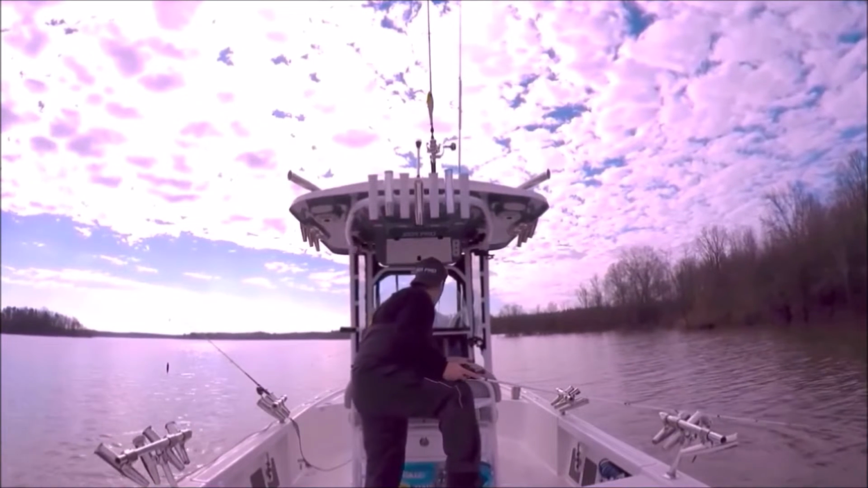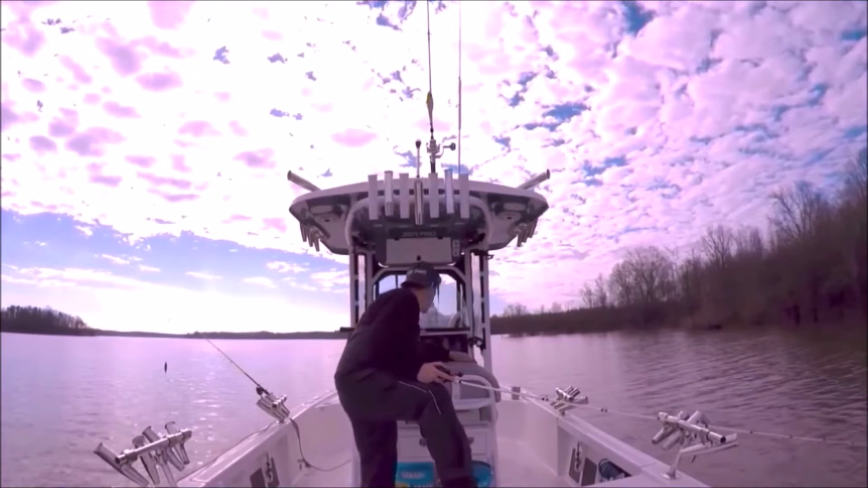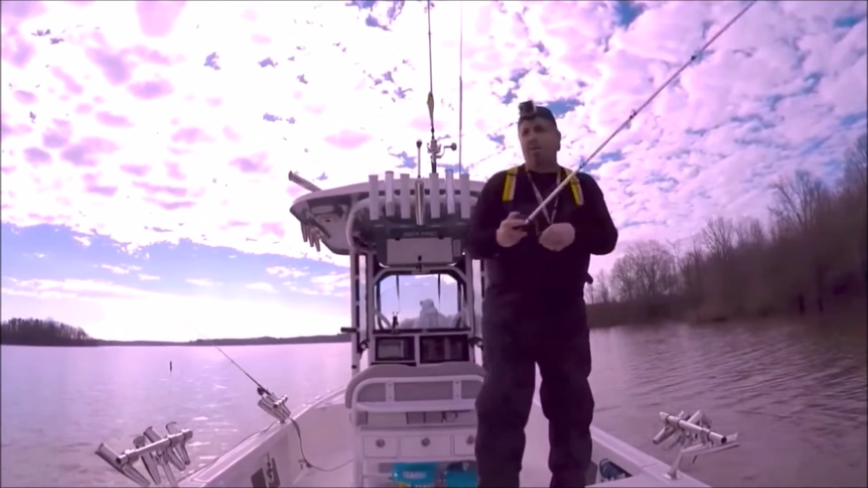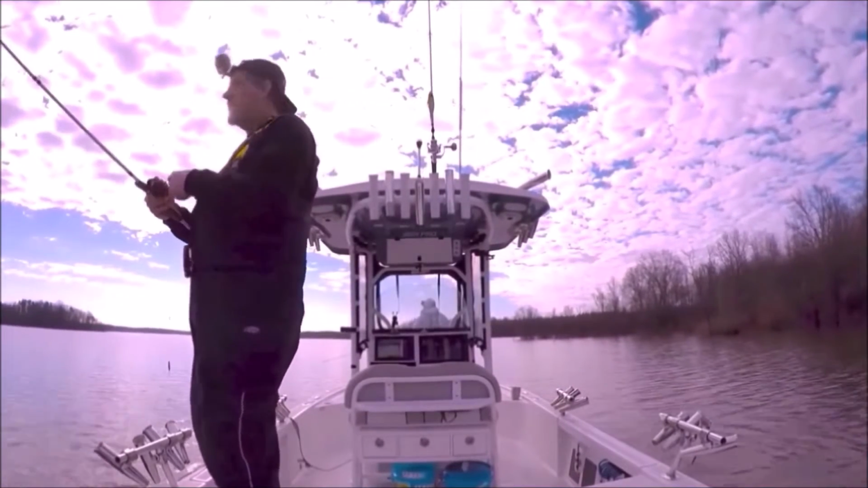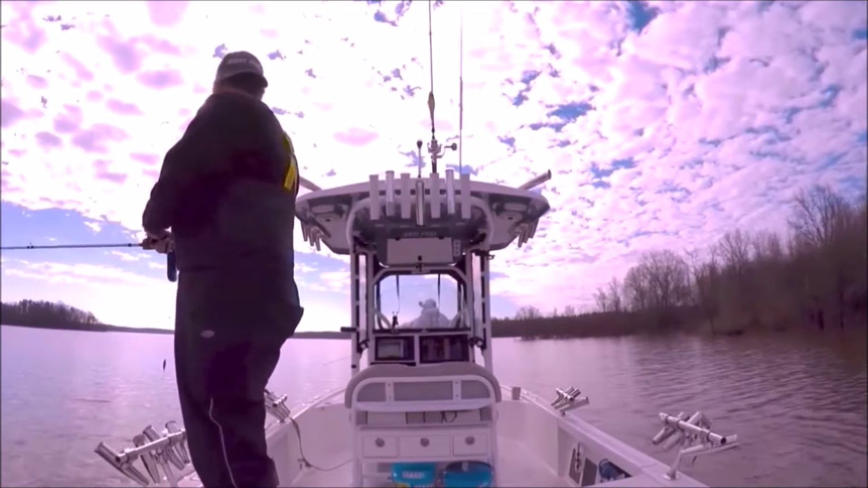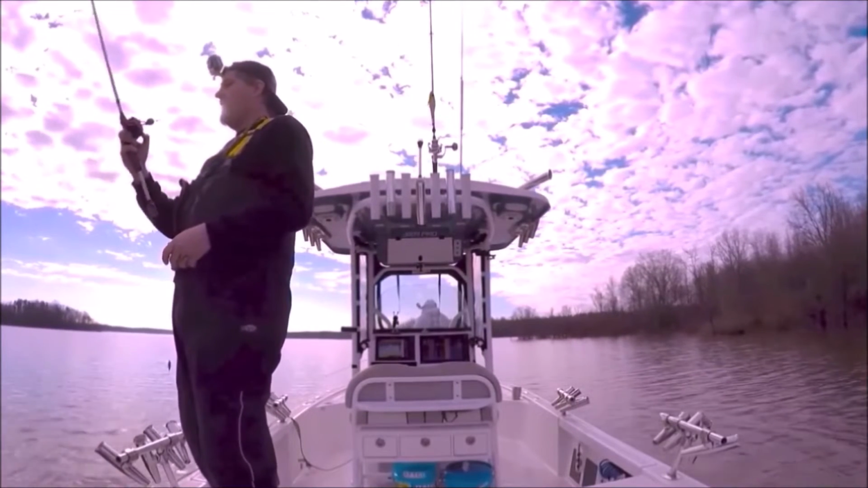So right now I'm looking at the screen. Normally we would be casting our baits up to the bank, right? That's your natural instinct. But I look at the screen and I see that they're on the deep side. I'm marking some fish out near the main river channel on the deep side. So instead of pounding the bank, we go ahead and cast on the left side, and we caught those fish.